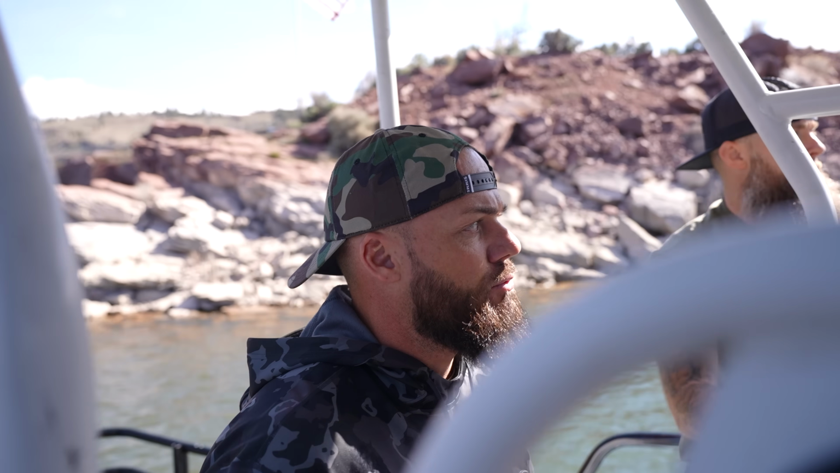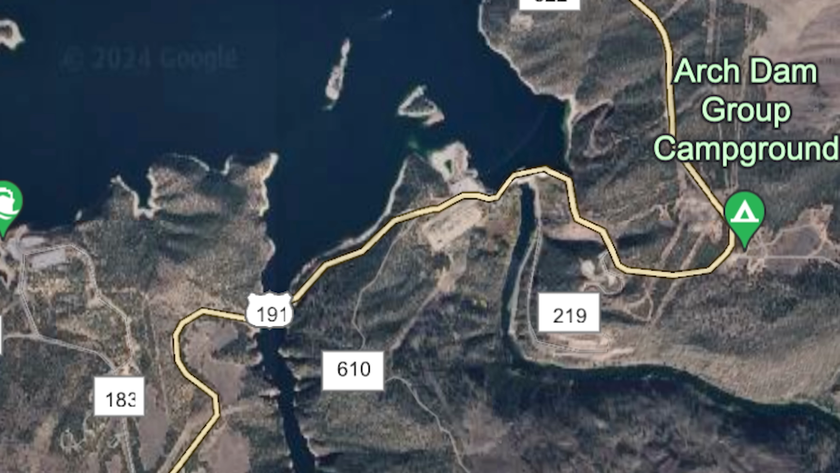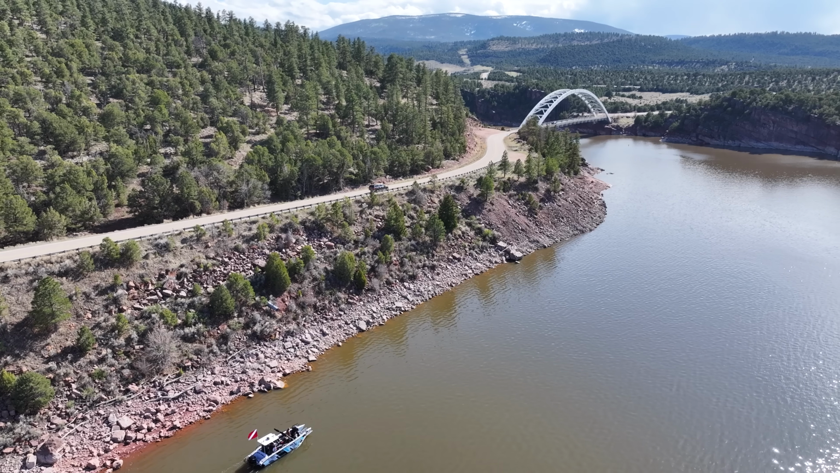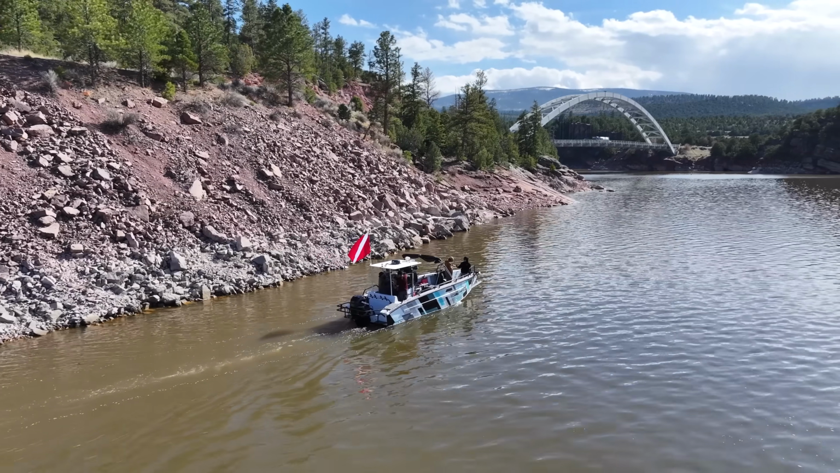This is a section of the lake where the road basically follows right around the rim of the lake. So if a car launched off here, there's a good chance that it could be in this area. And luckily, this is only like 20 feet deep. We're getting crystal clear imaging of the bottom, which is nice.